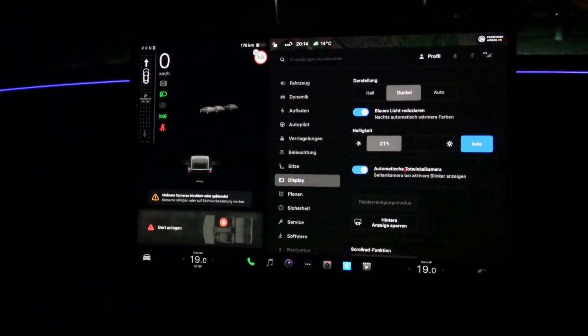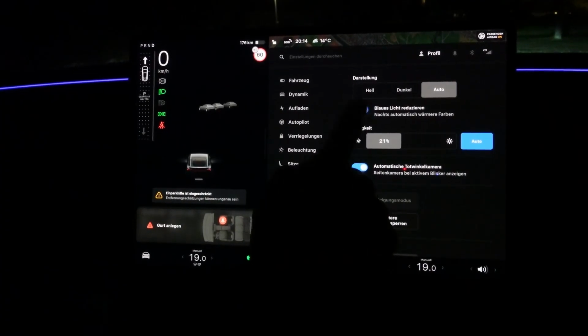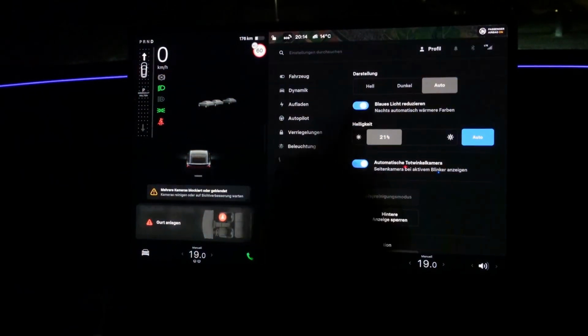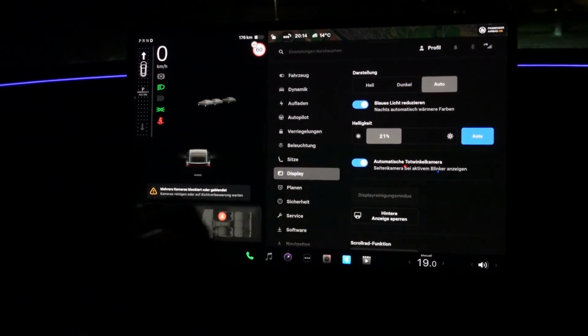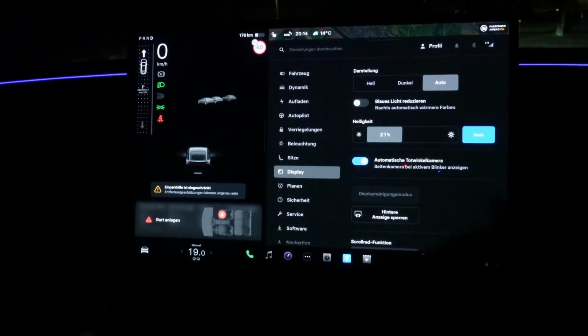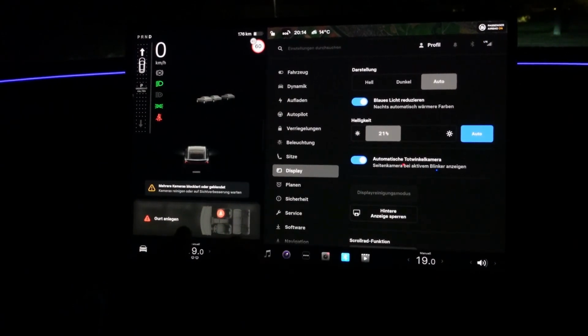Dark mode, which we've had the whole time, or automatic, then the car does it by itself. And we can reduce the blue light. You might see it on the camera, then it's just a bit more yellowish. That's better for the night because you're not so blinded. On the other hand, they say blue light also keeps you a bit awake, and so you might get tired faster. But yeah, that's definitely still possible here.